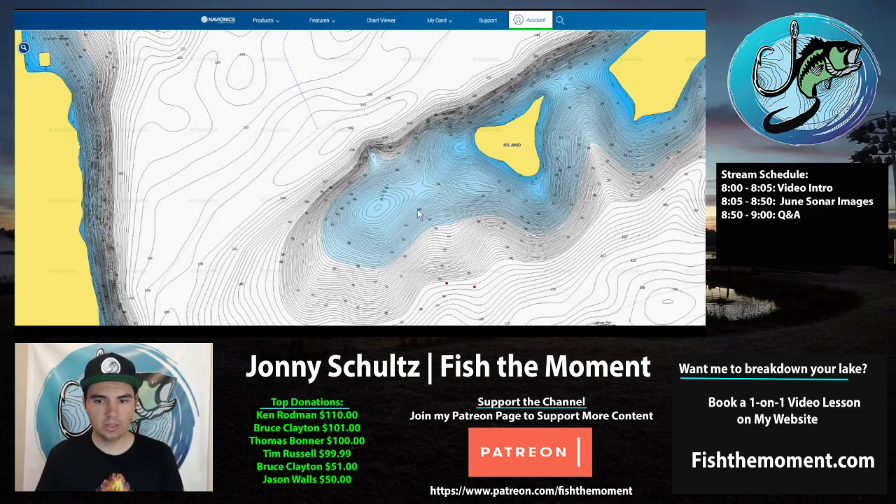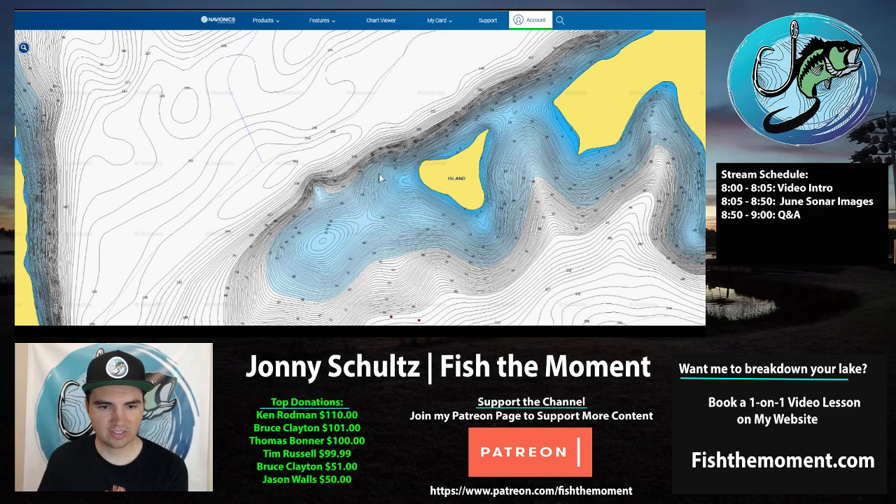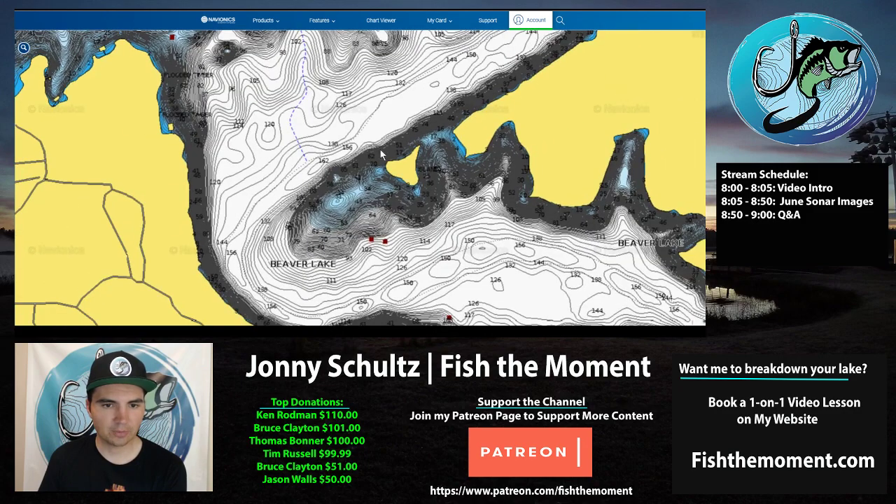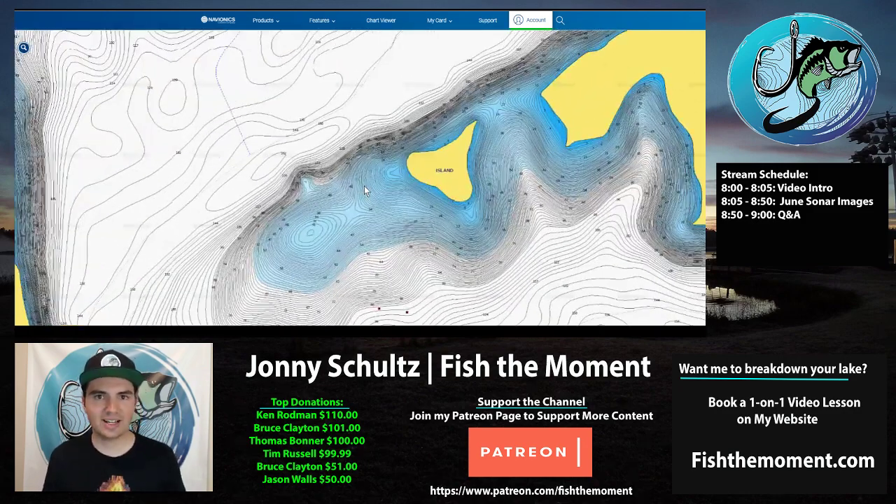Okay, back up. So if you look at this spot right here, this is like a 31-foot point. And then it comes up here and it's like 16, 20 feet out here. This is actually where some of this brush I marked came from. And if you look at this point out here, it's kind of bordered by this really big creek channel. This isn't this exact spot. I actually shared this in an on-the-water fishing lesson with a guy, and he has a tournament this weekend, so I'm not going to give away the exact spots on this one, guys, but this spot looks very similar.